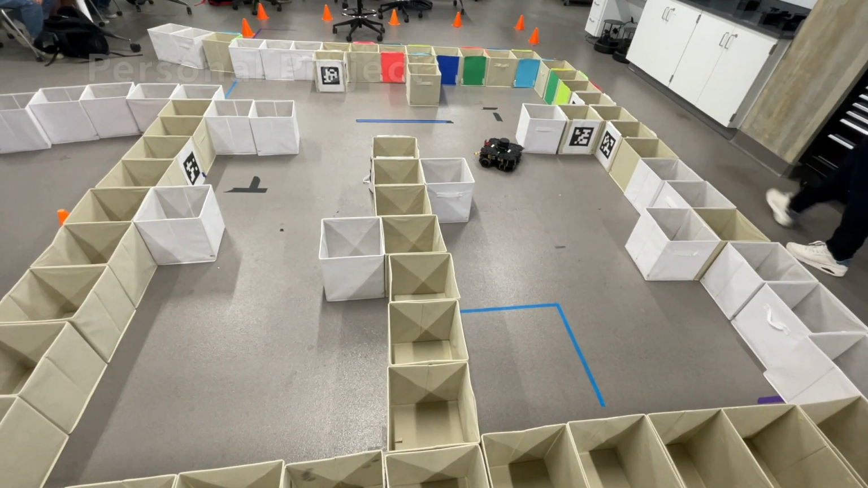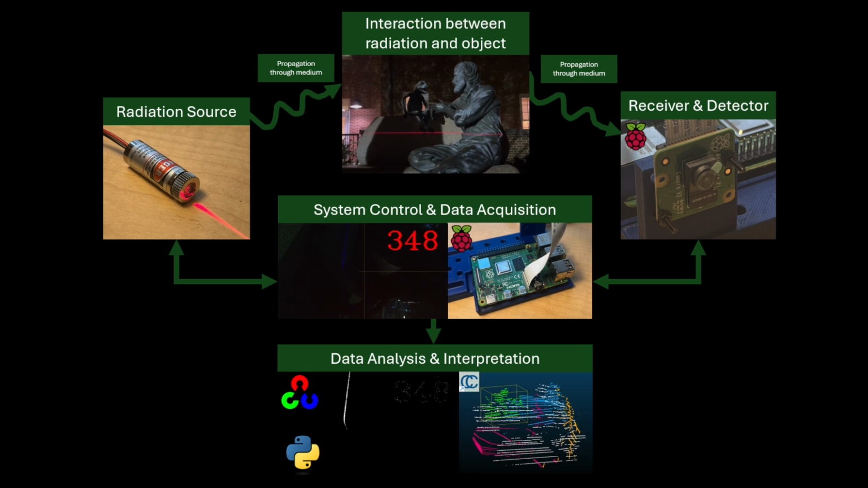Here's a more detailed system diagram. Starting in the center, our system is controlled by remotely accessing a Raspberry Pi. Our radiation source, a line laser, propagates through the air to the target. The light reflects off the target to the receiver, a Raspberry Pi camera. The data is then stored on the Pi, and once all the photos are taken, with some filtering and trigonometry, XYZ coordinate data is pulled from these photos using Python and OpenCV and then visualized in Cloud Compare.